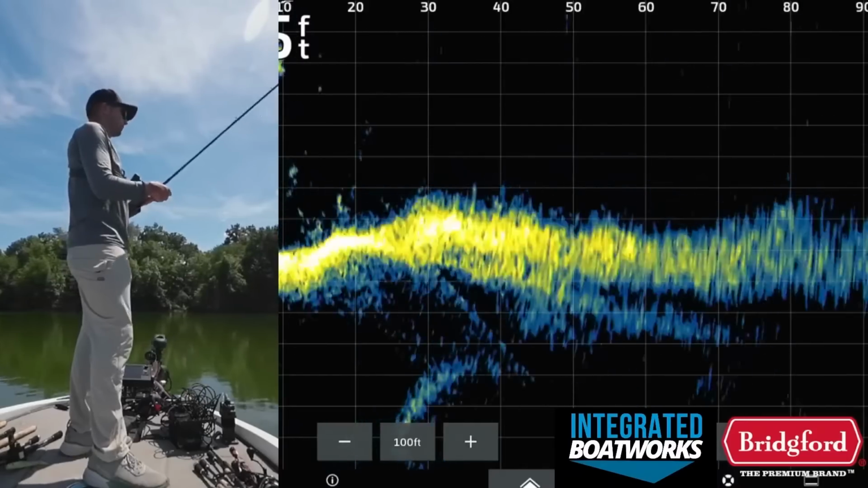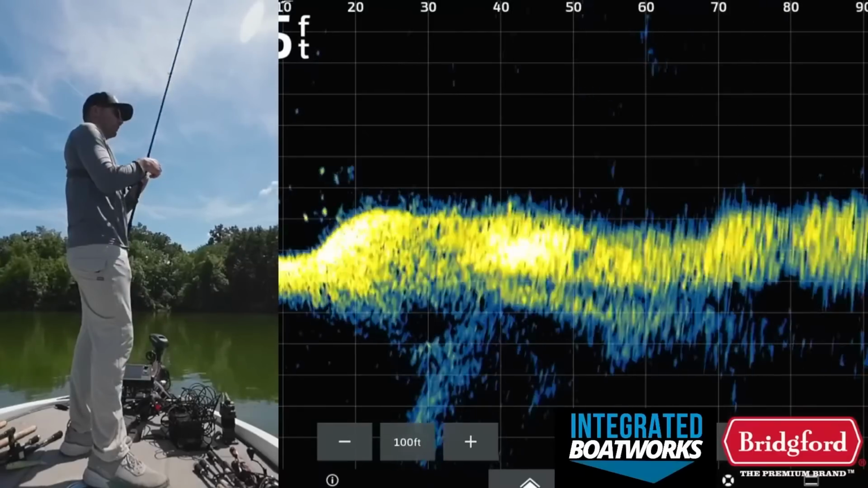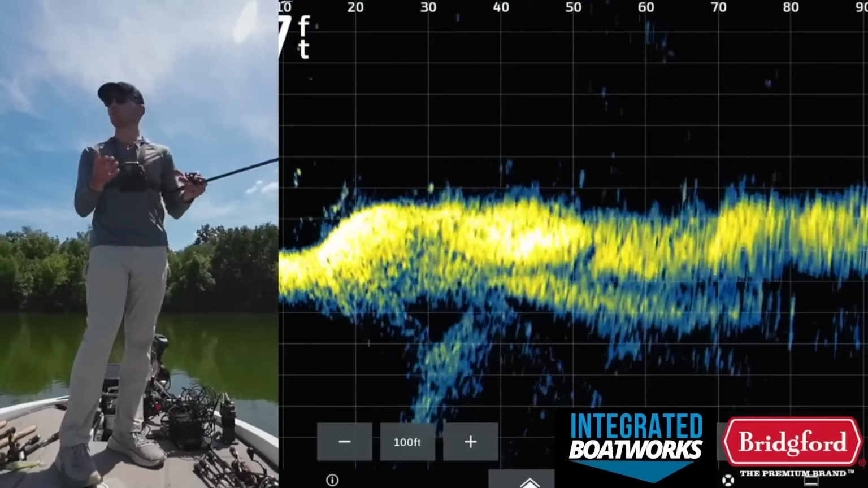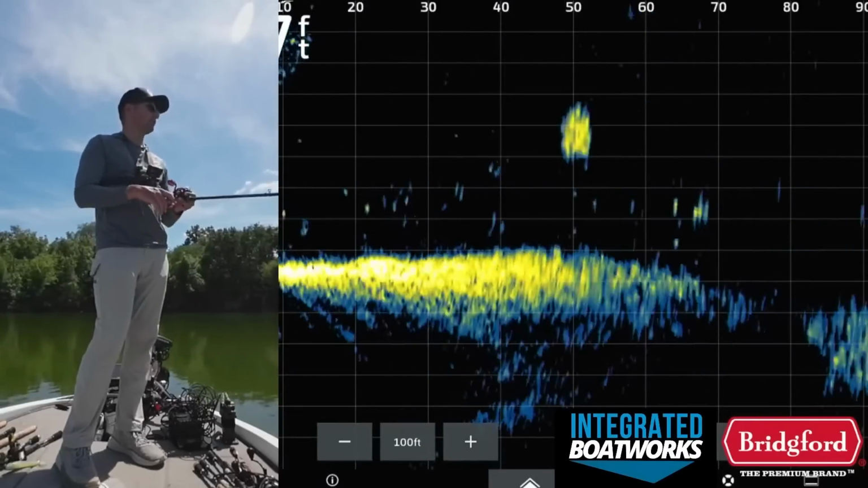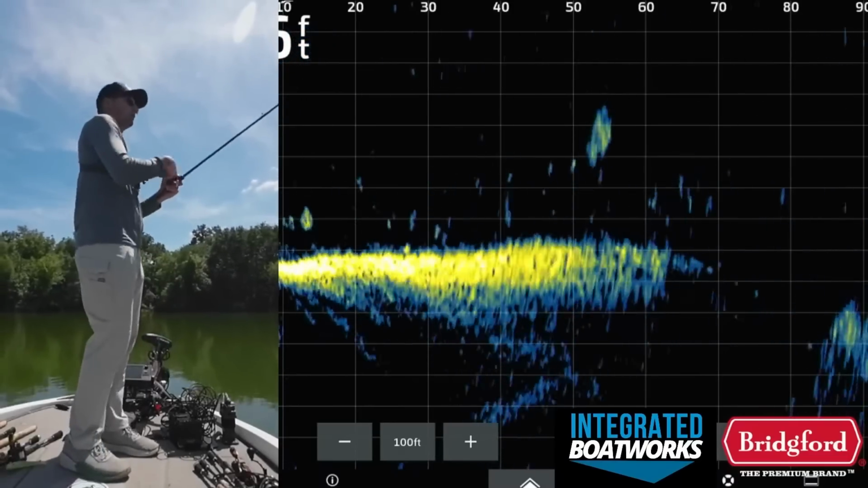Now we have something to work with, which is super nice. And not that that fish was, we just had a small one bite, but we saw we had like 3 or 4 small bites in a row out of that one brush pile, and all of a sudden caught a 3 and 3/4 pounder. So just because you get a small bite too, it does not mean you're not going to get a good one here in a second.